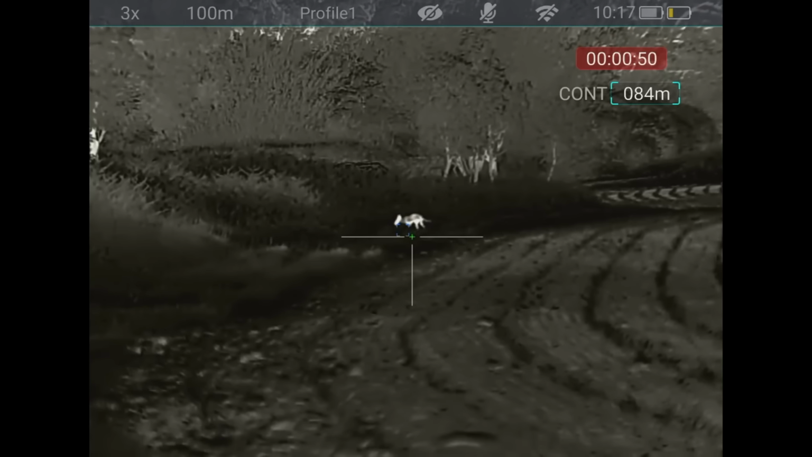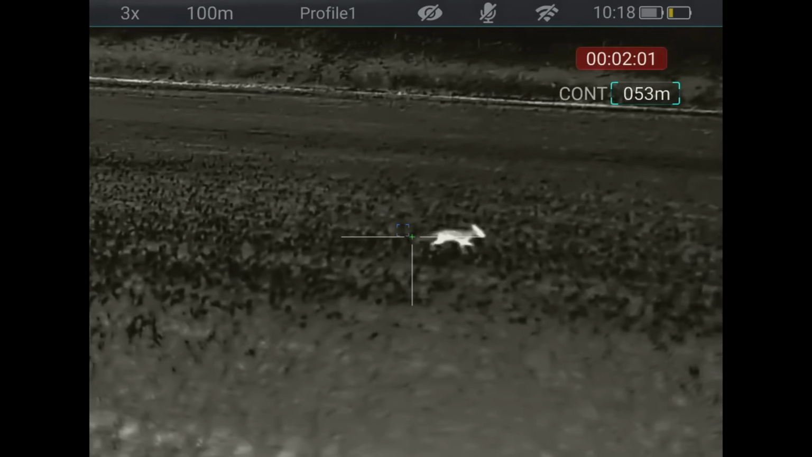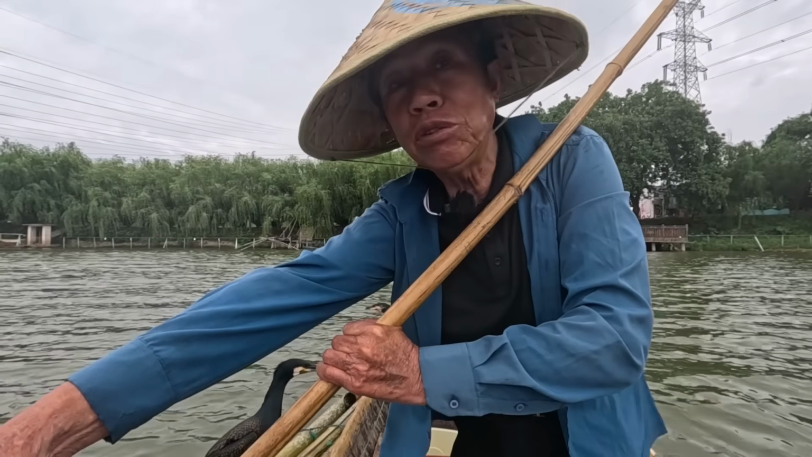Foxjacking, no baits, no calls, just crow. All I need is a fox. How do you train your cormorants? I'm off to China to find out. Their beaks are like knives. I have a strong enthusiasm for this work, but grab one and it'll take a chunk out of you.